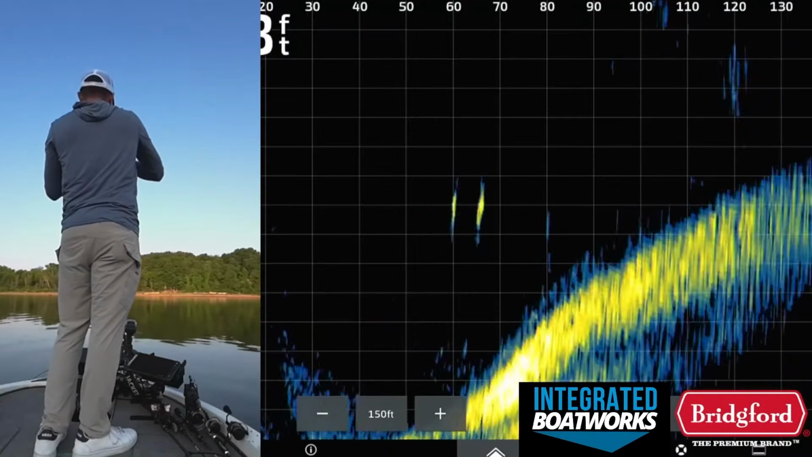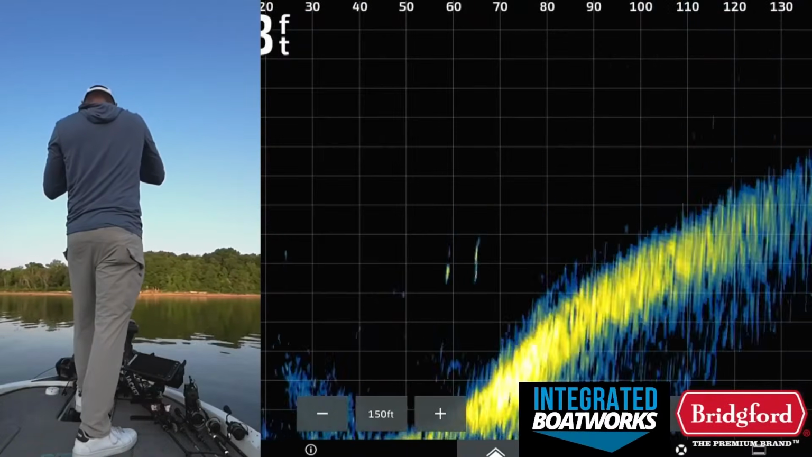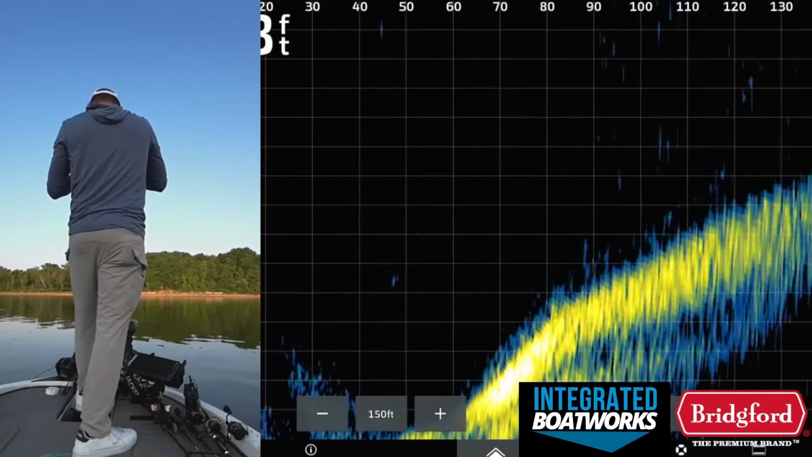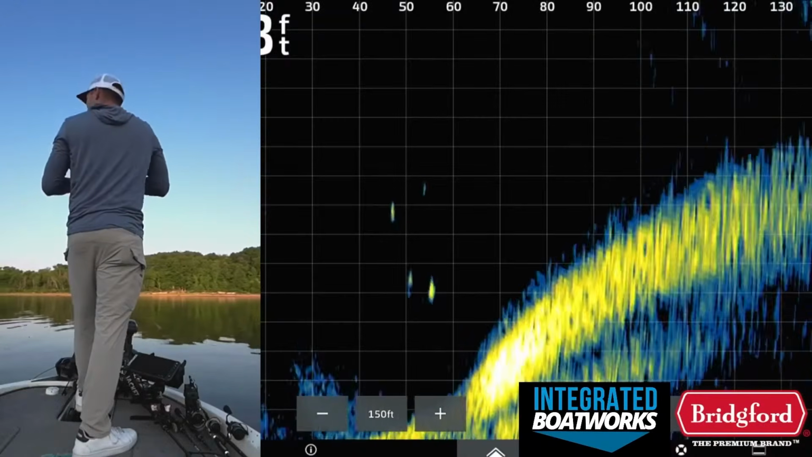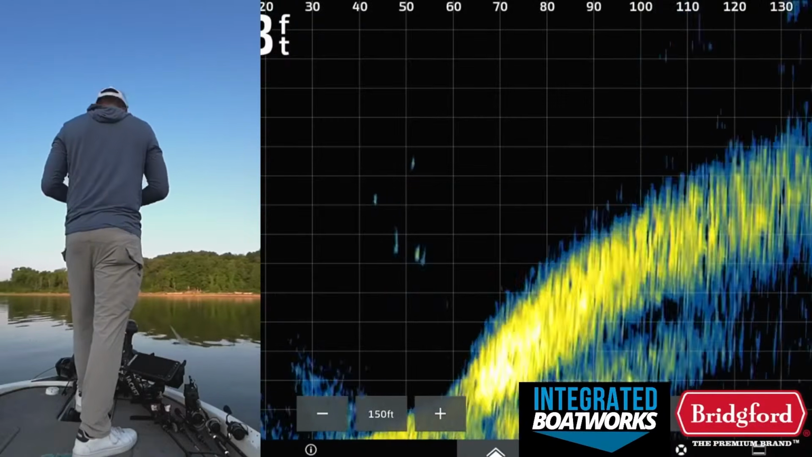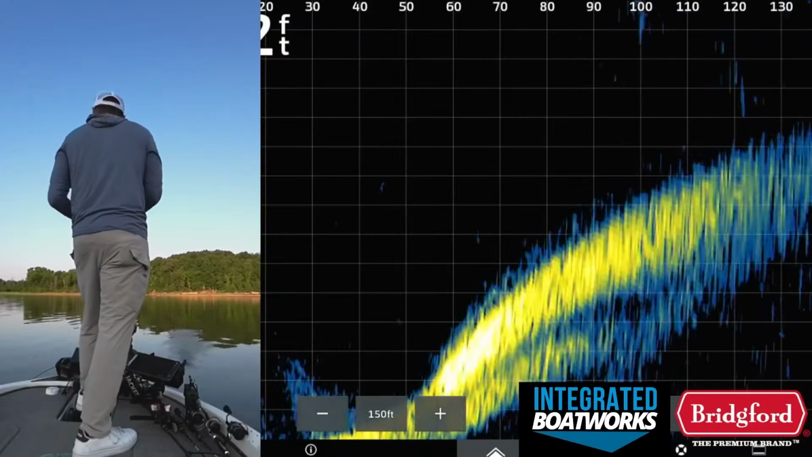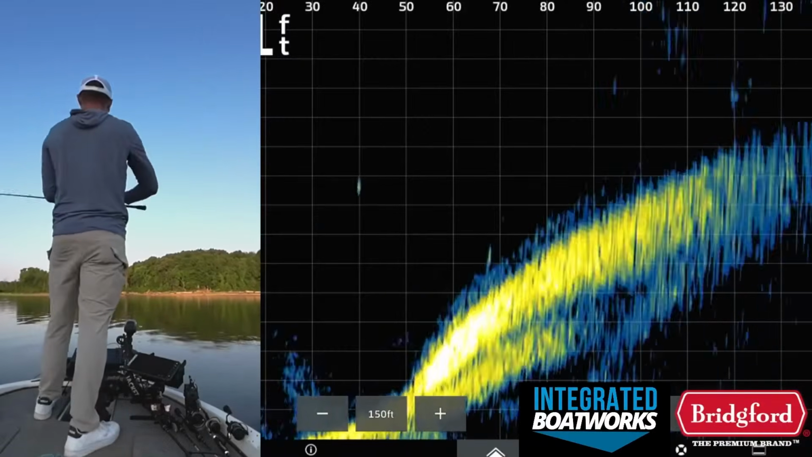Come on, fish. Man, I can't catch the schooling fish today. It's weird. I can only catch the fish down on the bottom. The other day when I was on Lake Uchi, I could only catch the schooling fish. I couldn't catch the fish on the bottom. Today it's the literal exact opposite. It's so weird.